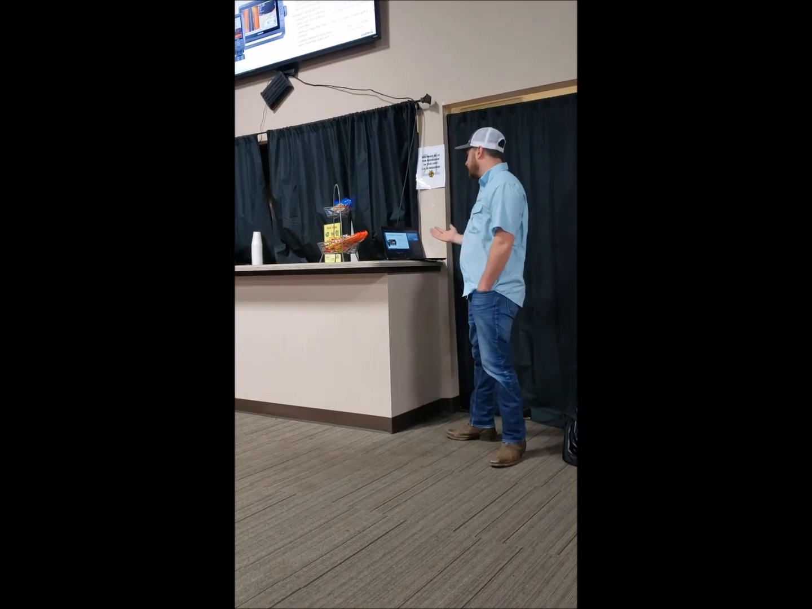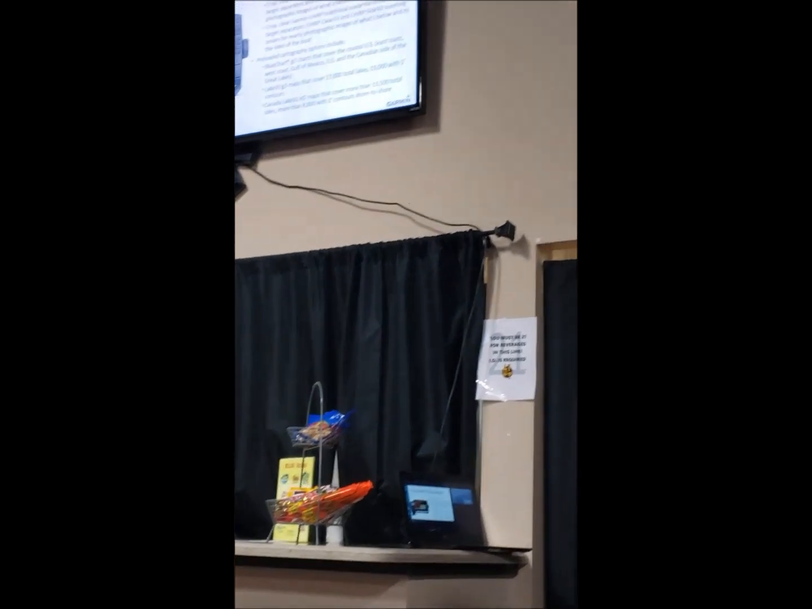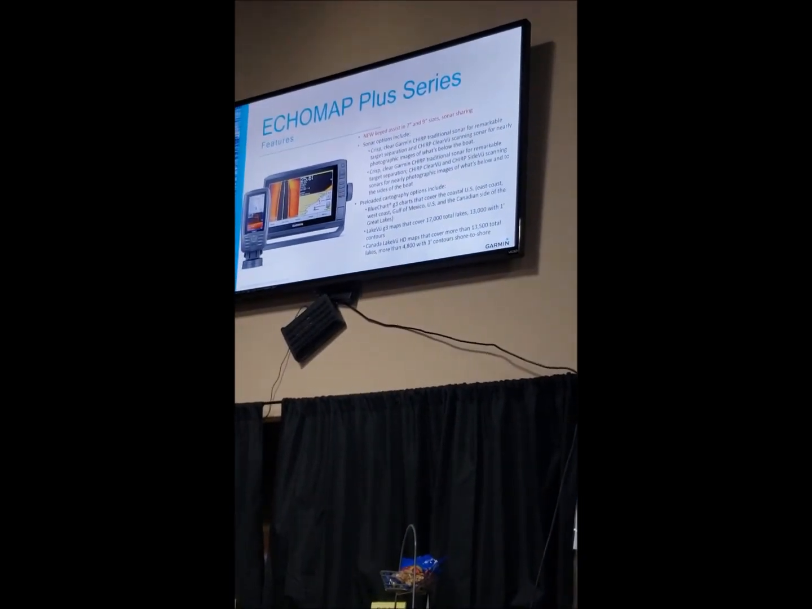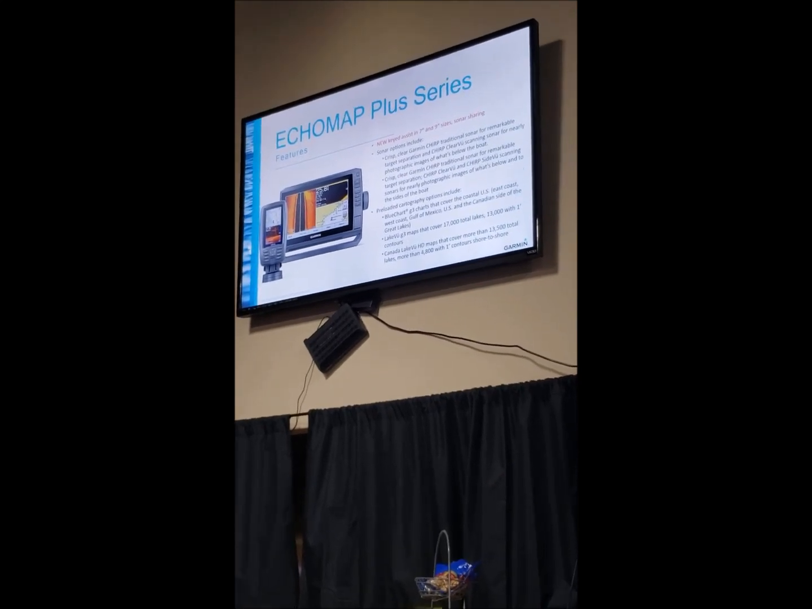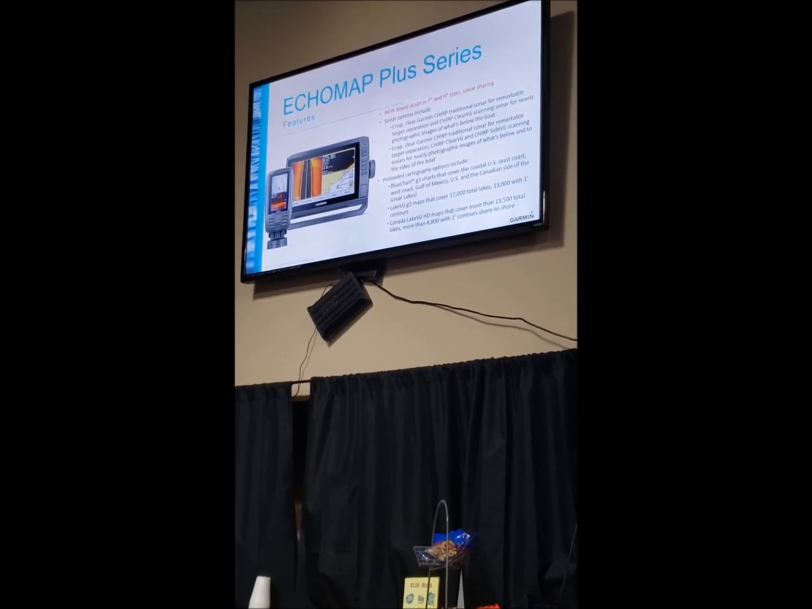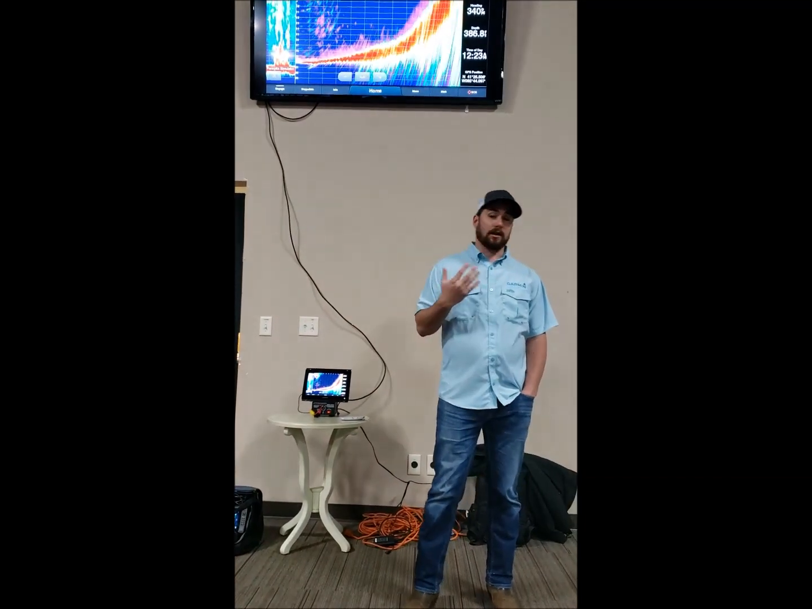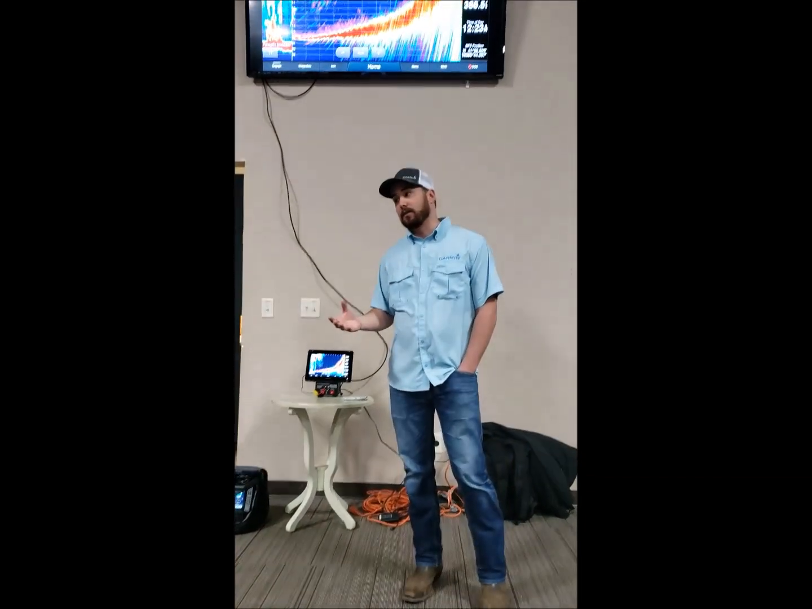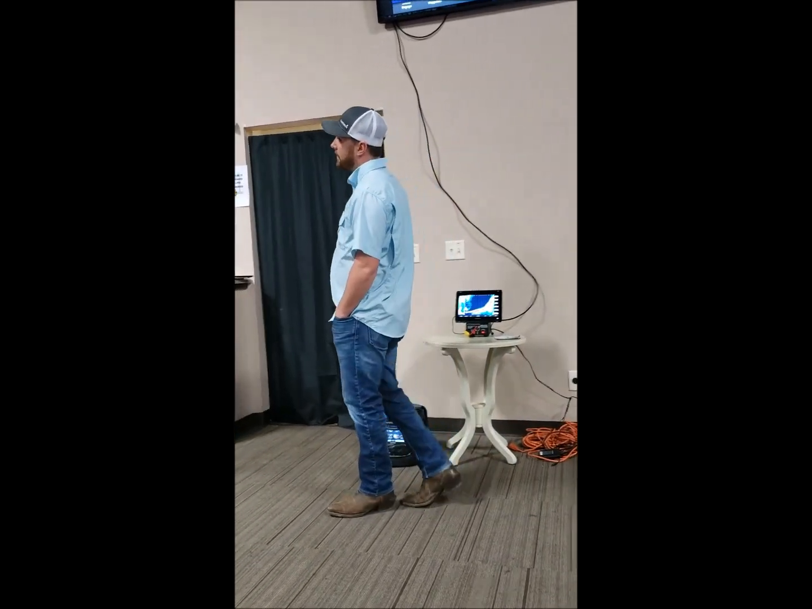But some features of the EchoMap Plus: they're bright, they're new 7 and 9 inch touchscreens, with the crisp clearness of our screens. We share a lot of the technology because Garmin is not just a marine-based company, we also have fitness, outdoors and an aviation company. Our aviation company got really good at screens, and we've been able to use some of that technology. So one of the hardest things when you're fishing is sunlight, sun glare, or having sunglasses on and then you can't see the screen because your sunglasses are polarized. With that, you don't have to worry about that.